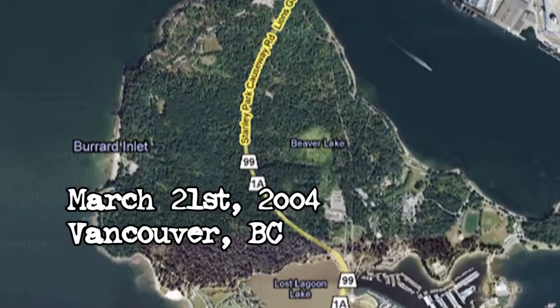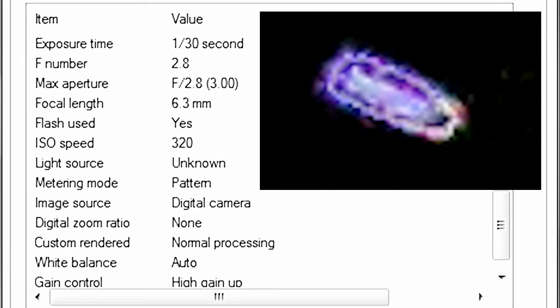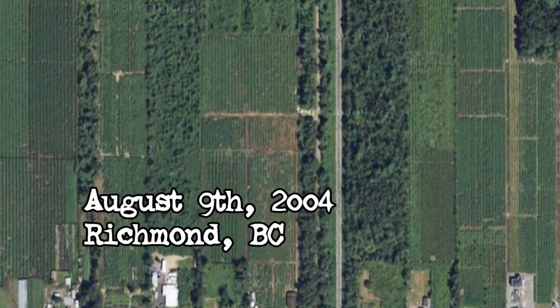And going back to September 14th, 2005, a still photograph, a recording made in a 1/60th of a second shutter, revealing tremendous detailed information of a rod or tube of light with orbs of a variety of colors on the inside. A sensational image recorded with a still camera. Going back to March 21st, 2004, at Stanley Park in Vancouver, we see another rod image with a different camera. And an enhanced version here reveals tremendous color detail. Again, very short shutter speed, 1/30th of a second only to produce that rod image.